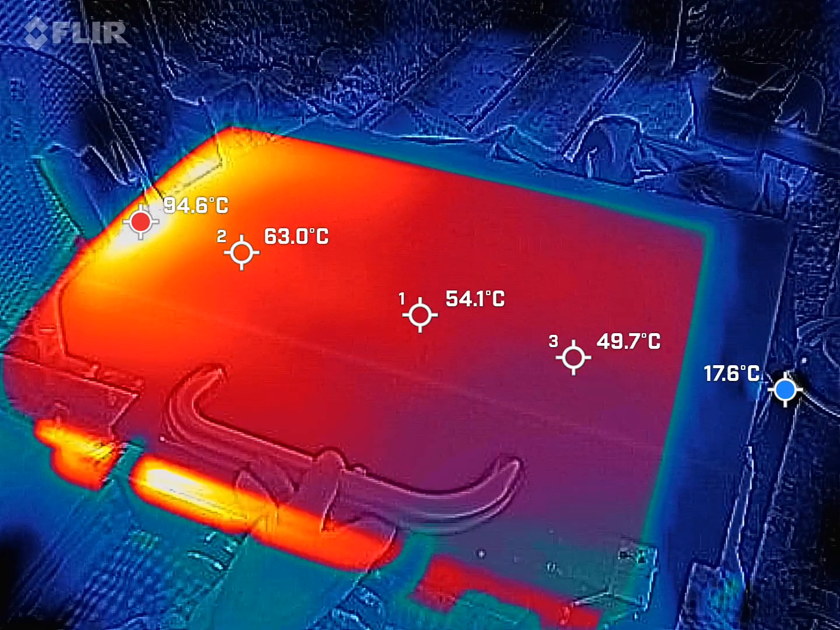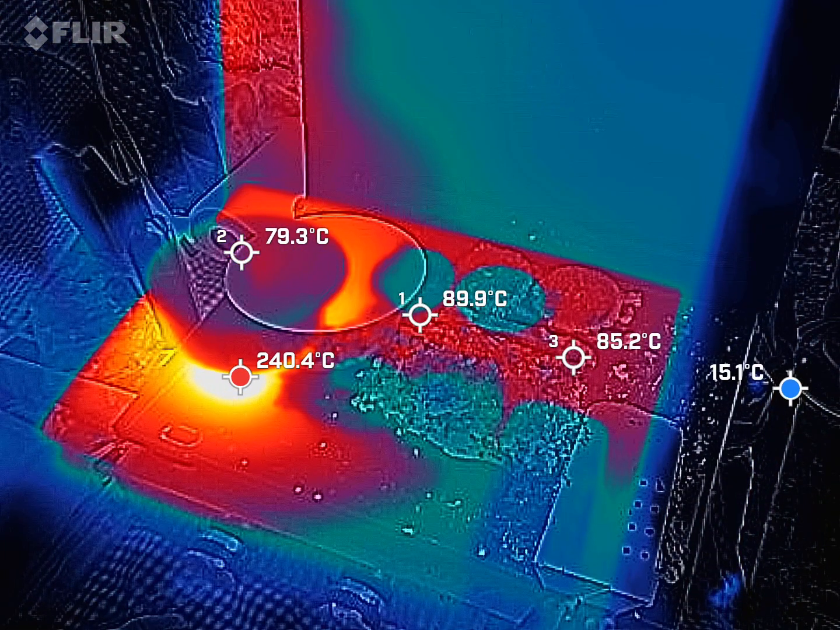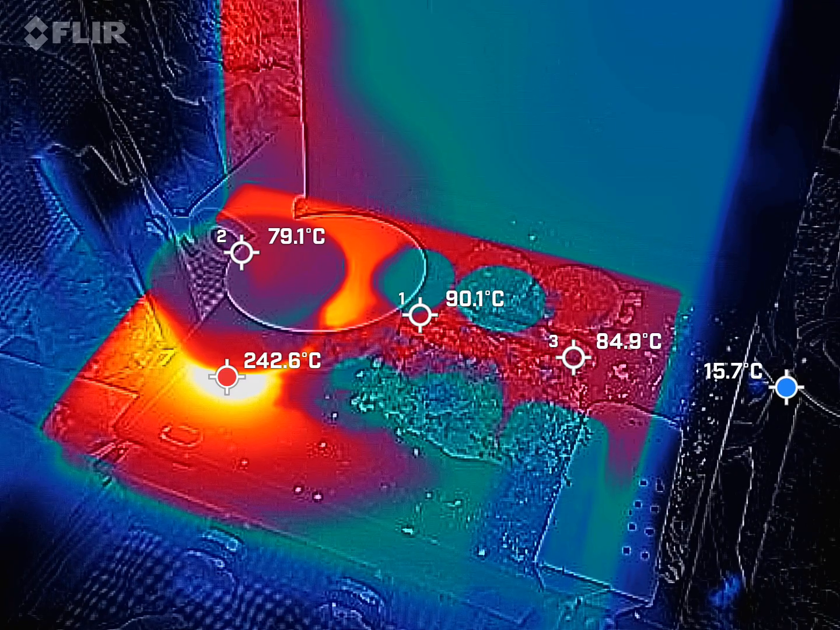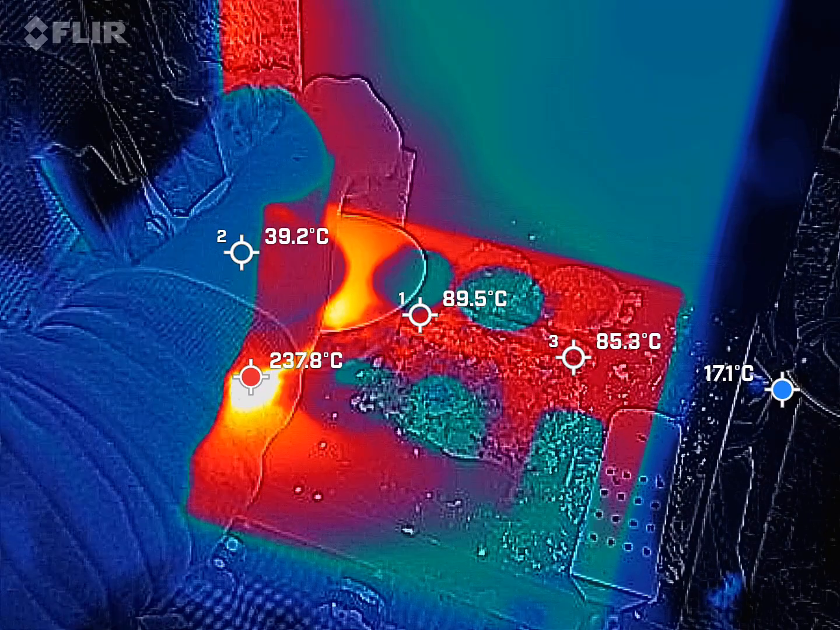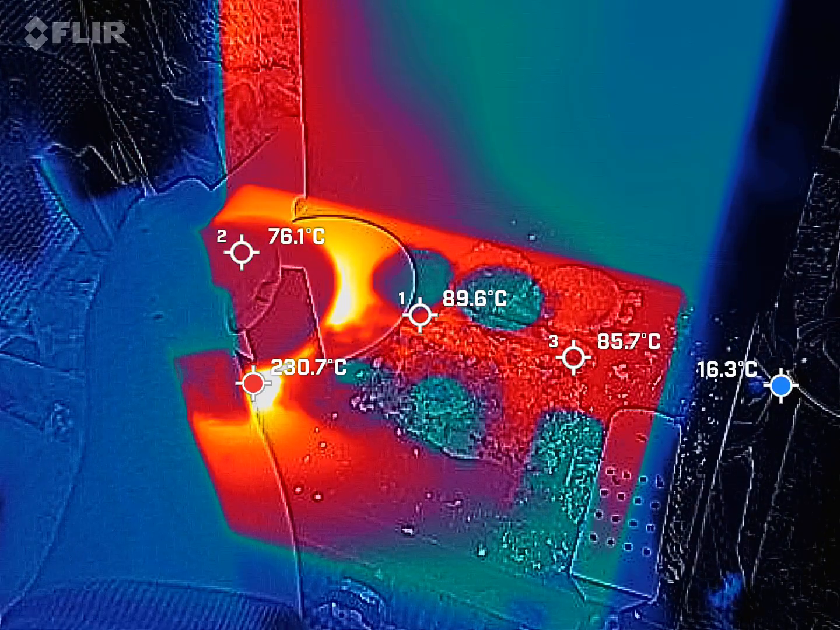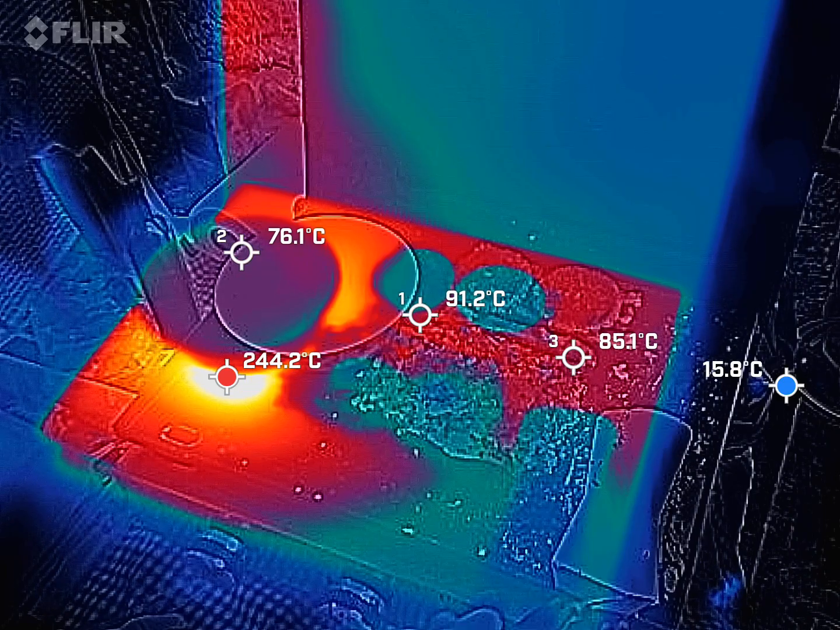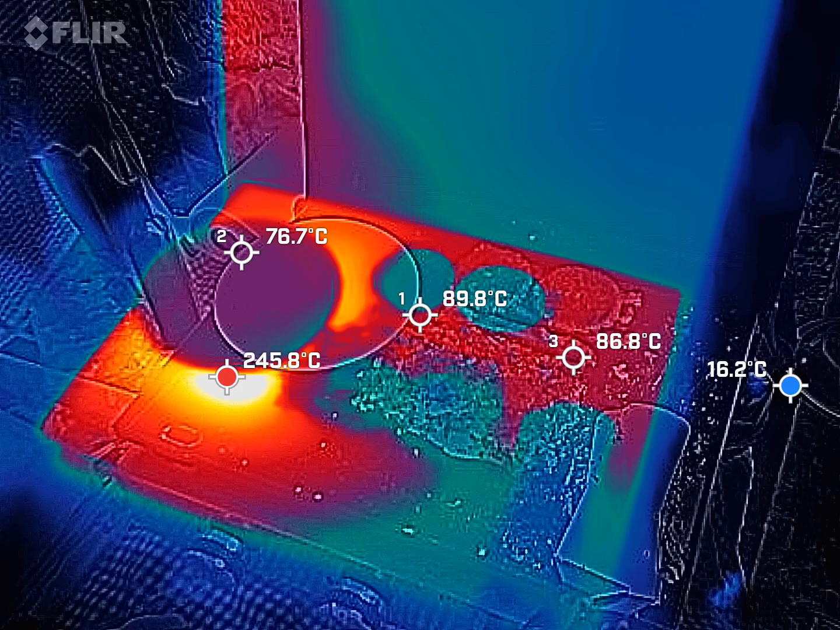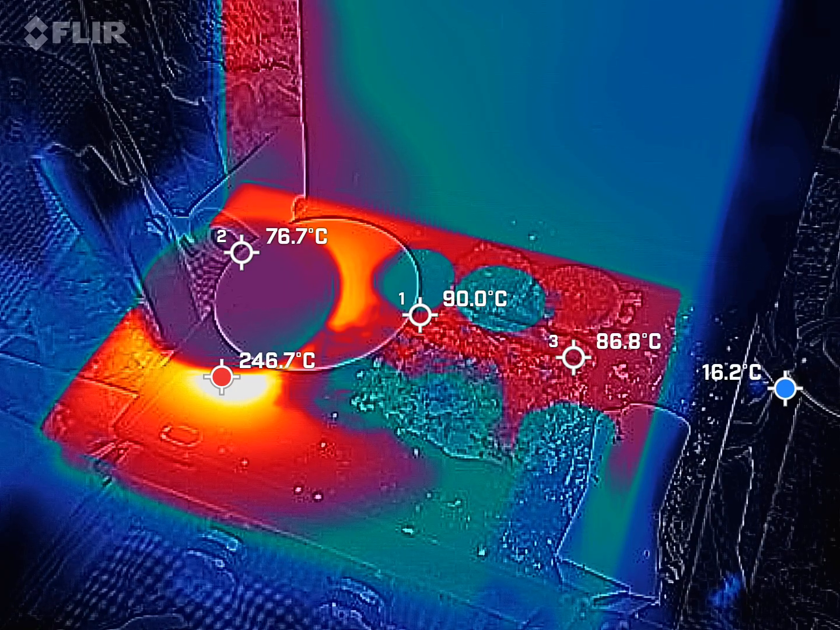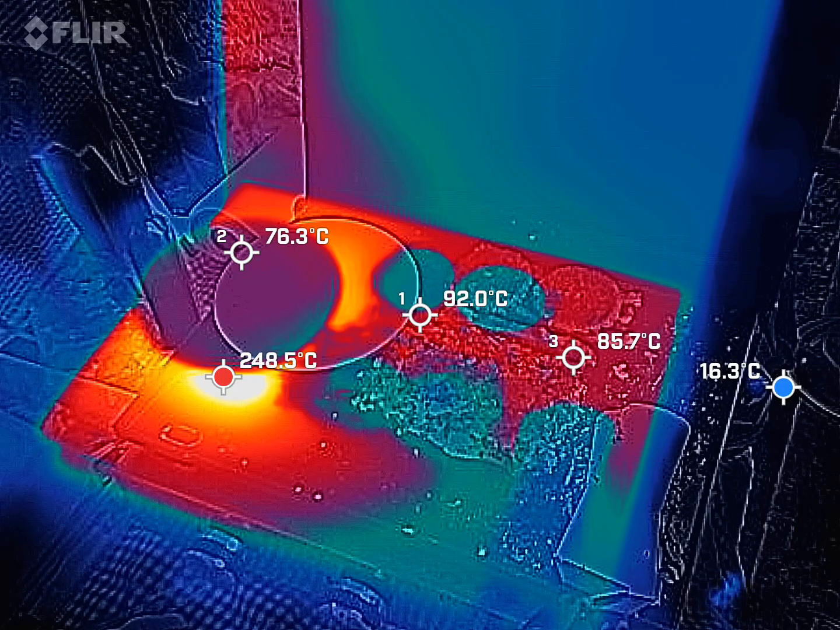Alright, let's see what we got going on. I thought it was boiling the water, but it's not looking like that. How's that temperature looking? Oops. Got grease on my Bluetooth speaker. 245, holy cow. Hopefully that stuff's cooking in there. I guess one way to find out. Maybe I should have done a couple more minutes in the microwave.